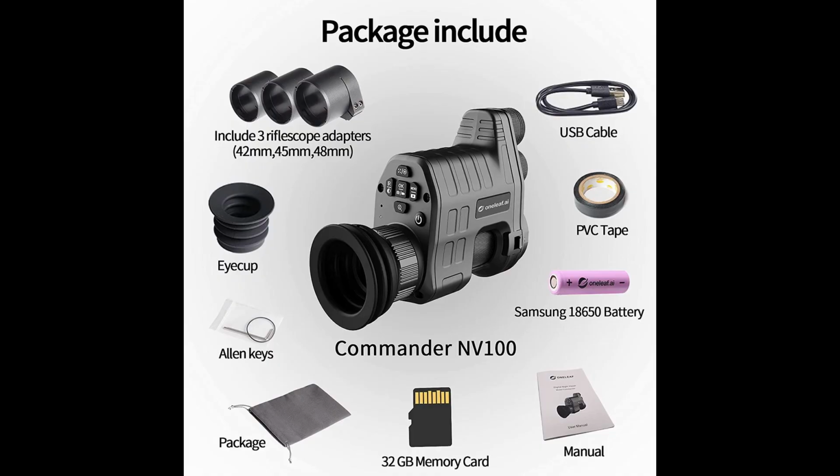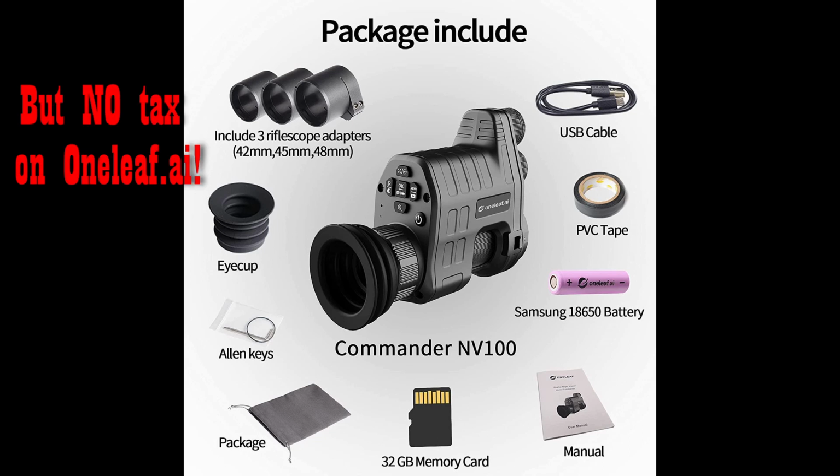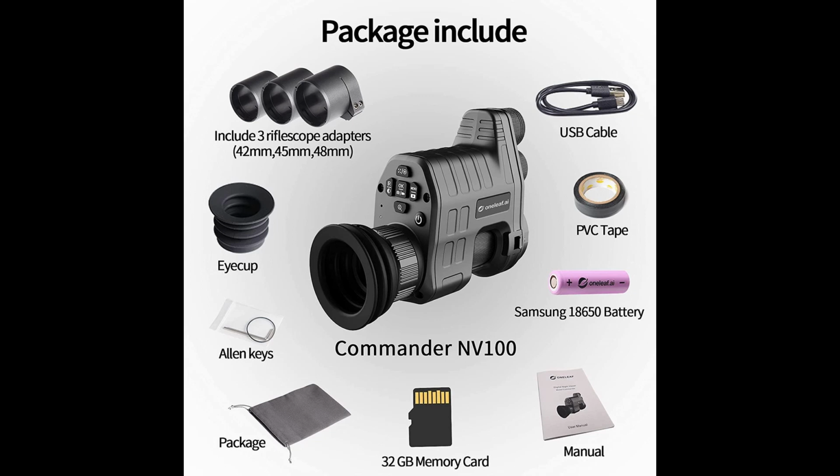Okay, real quick. This image is from the Amazon listing. You'll see in the top left corner you do get all three adapters with the Amazon listing. If you buy off the Oneleaf website itself, you only get one adapter and you'll have to pay for the other two. So you'll end up at about $360 on oneleaf.ai, and on Amazon you'll end up at $340.